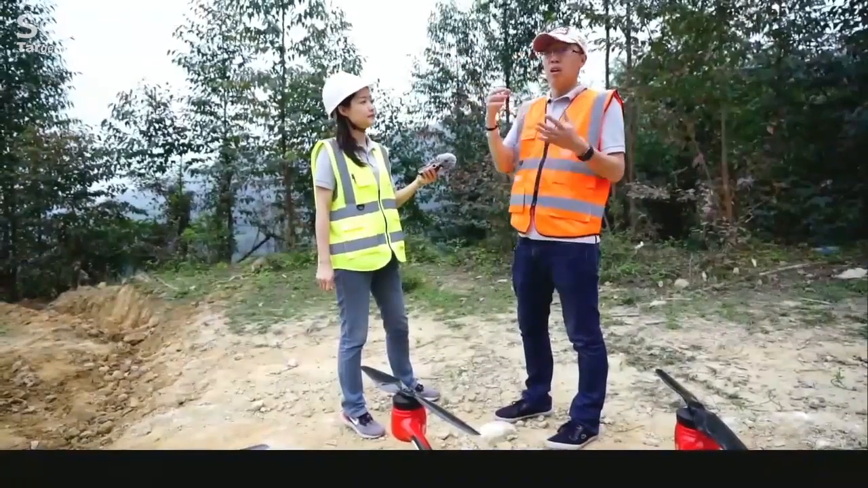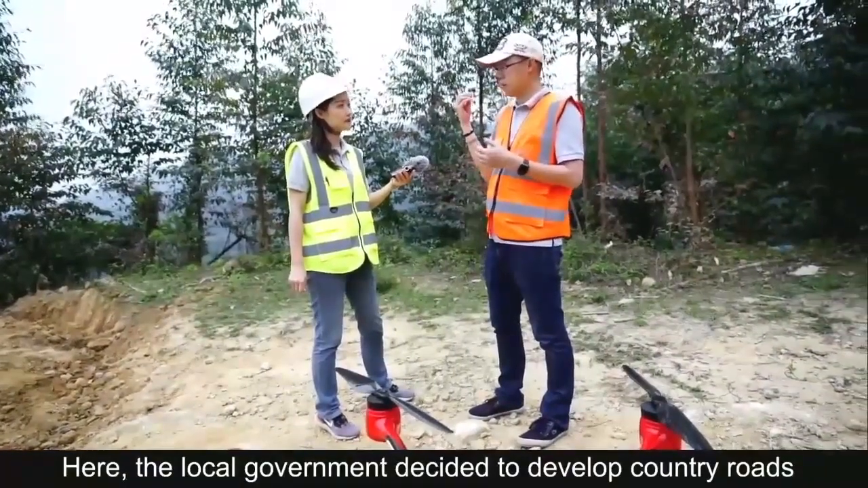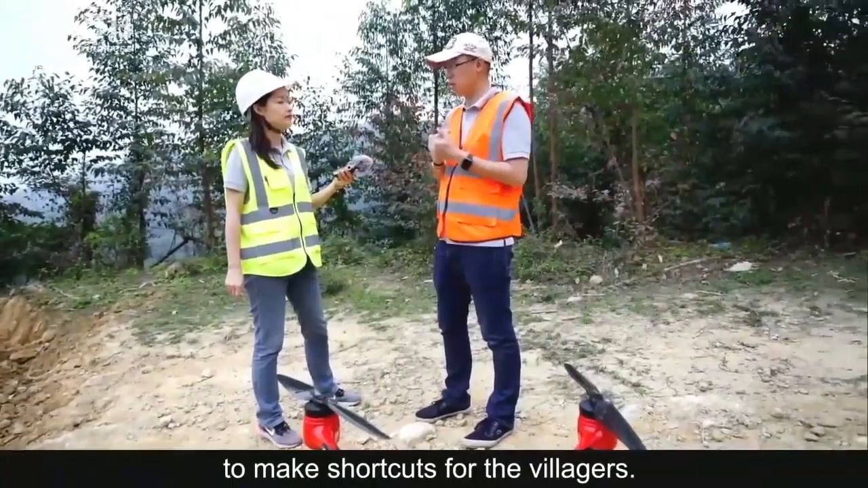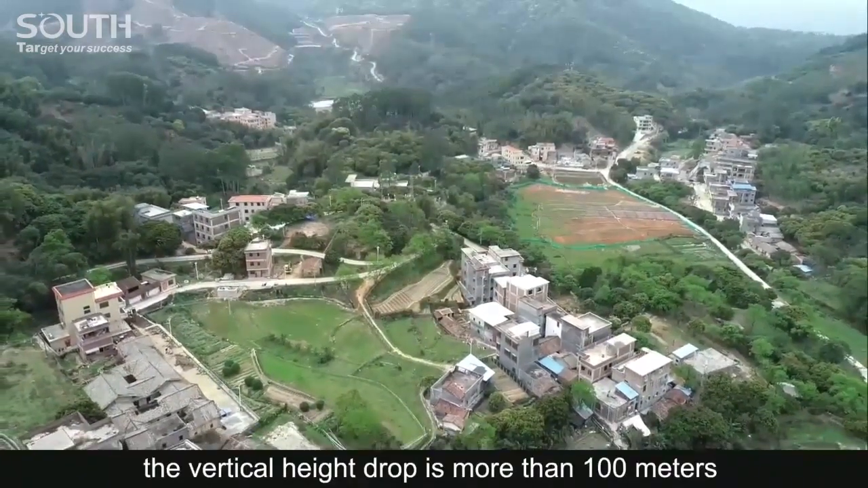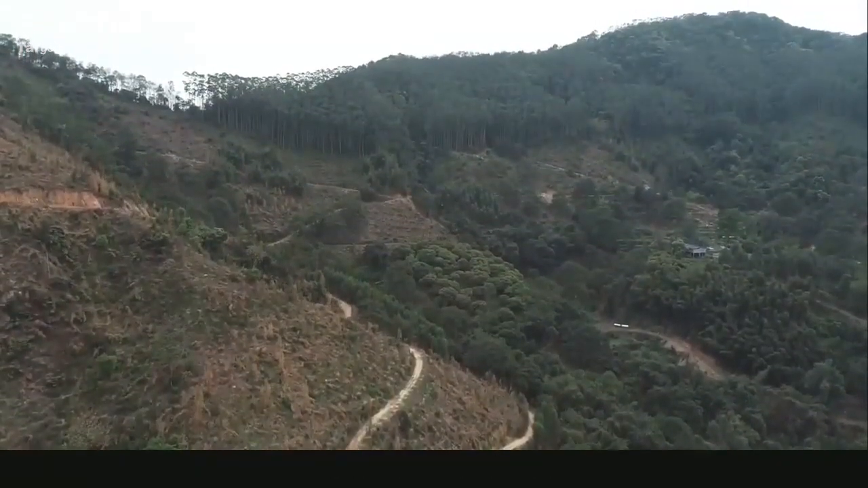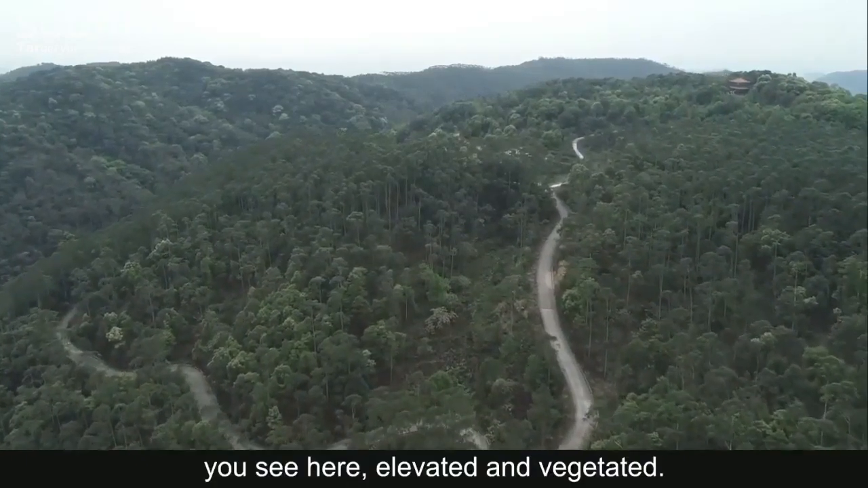Here, the local government decided to develop country roads to make shortcuts for the villagers. You see here, the vertical height drop is more than 100 meters in such a small area. Just 23 hectares. But you see here, elevated and vegetated.